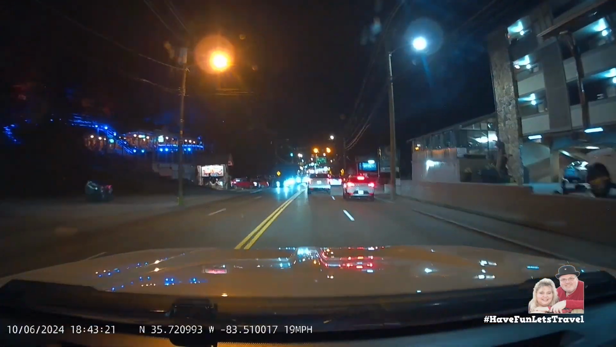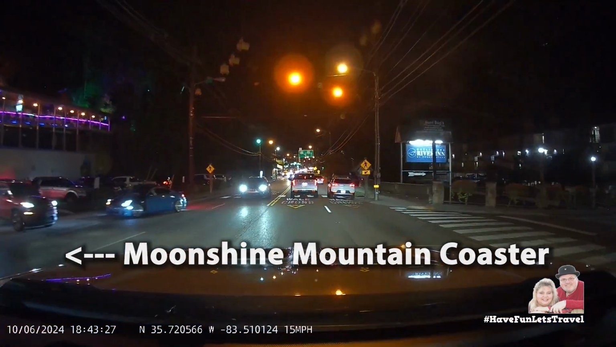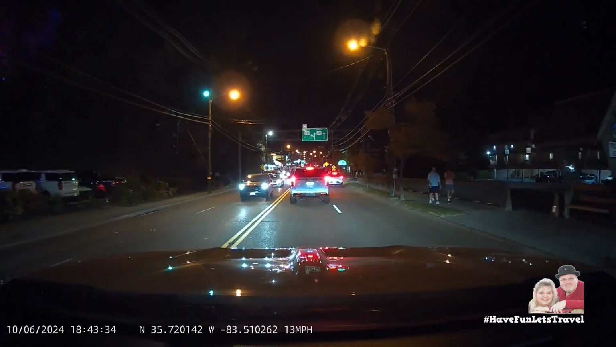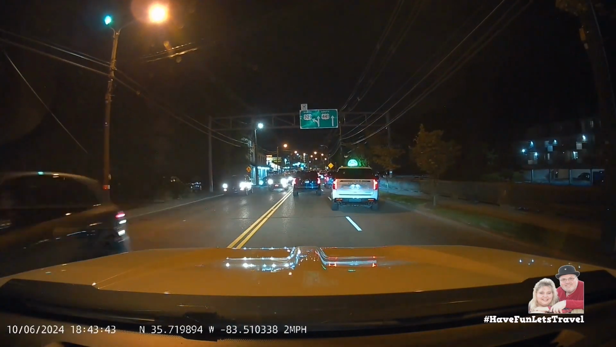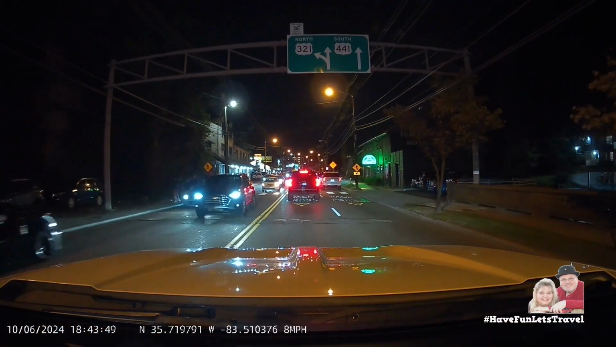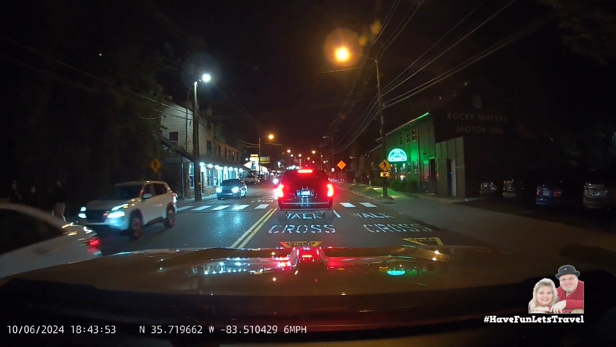I love how this Moonshine mountain coaster is lit up with a blue neon. Have you noticed that this area is full of mountain coasters? Here's a running joke with all the locals.